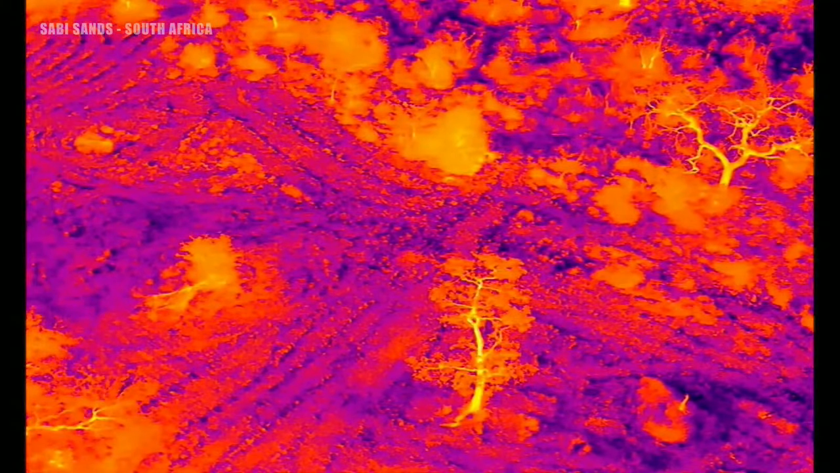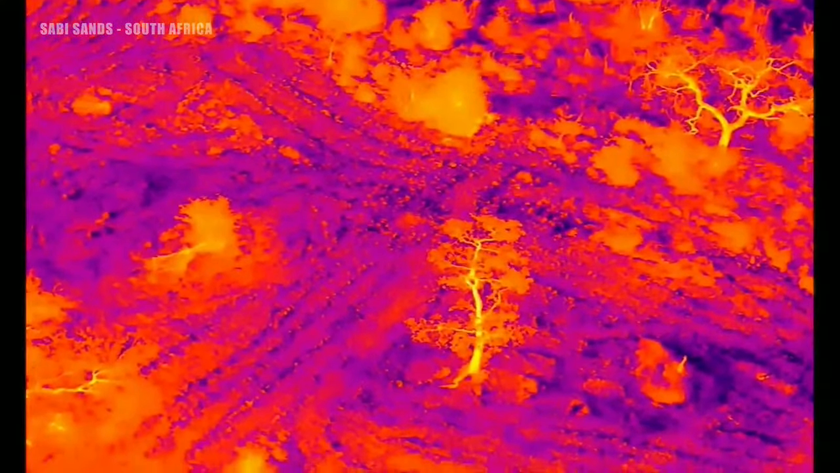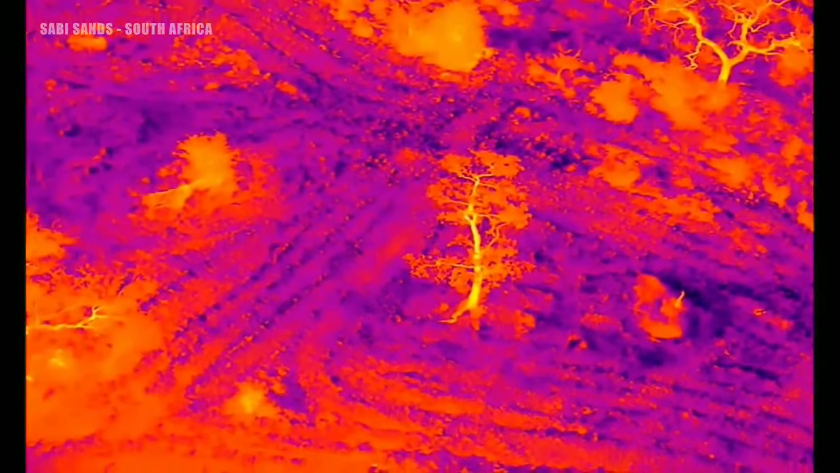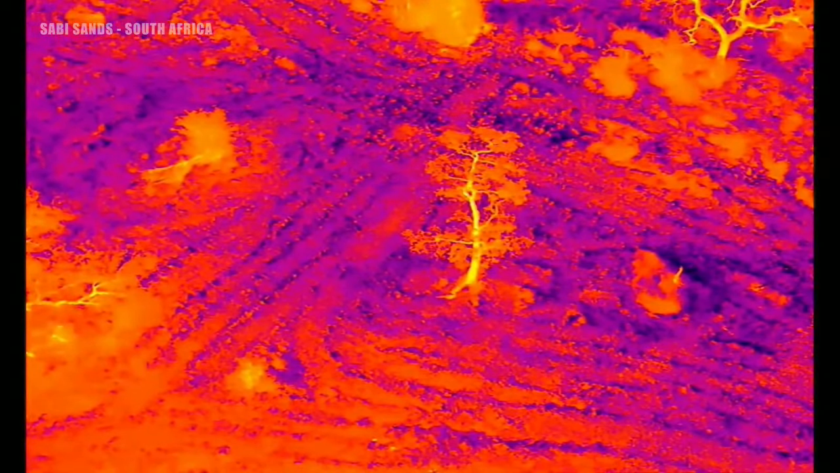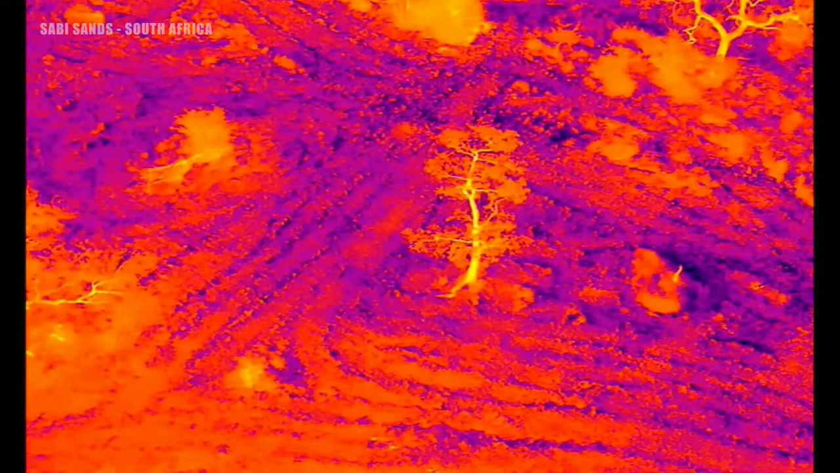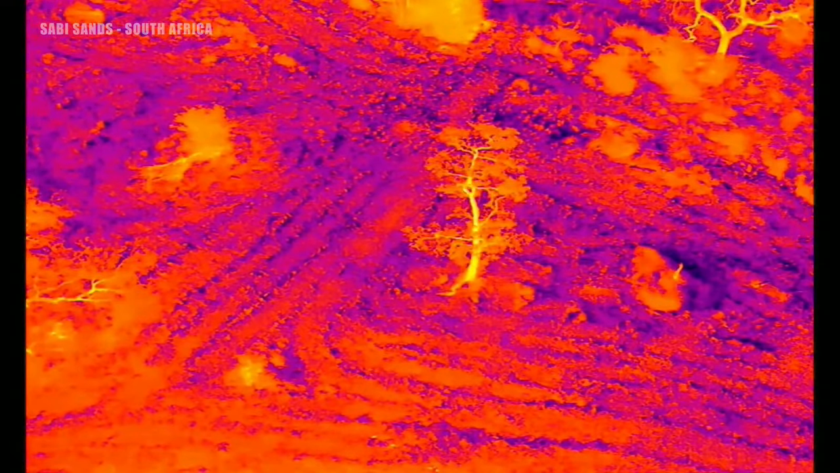And this tall tree that's at the bottom of the screen, on the first branch, there's what I think is something perched. An owl. Perhaps an owl. I'm gonna guess an owl. Let's send David in there to find out. He's making his way in that direction.